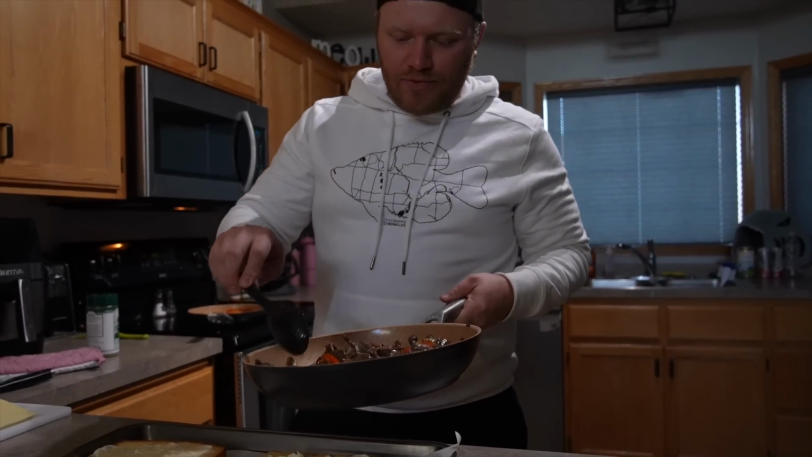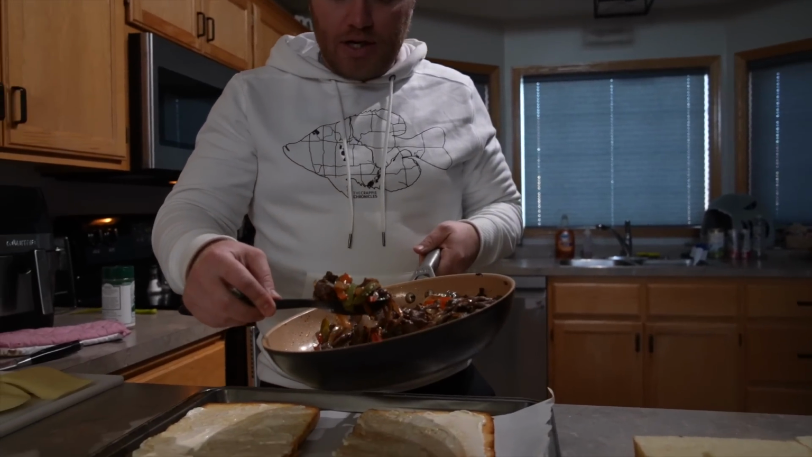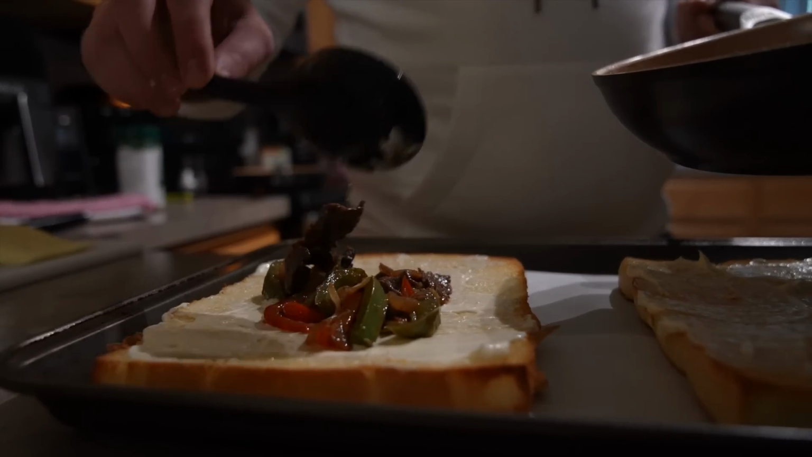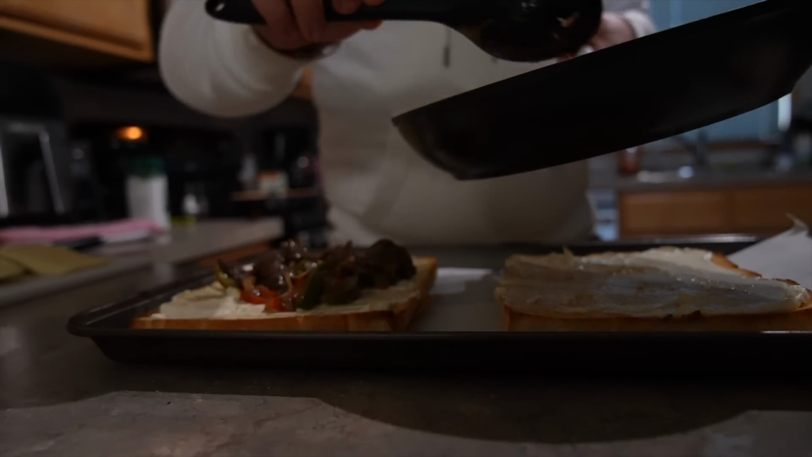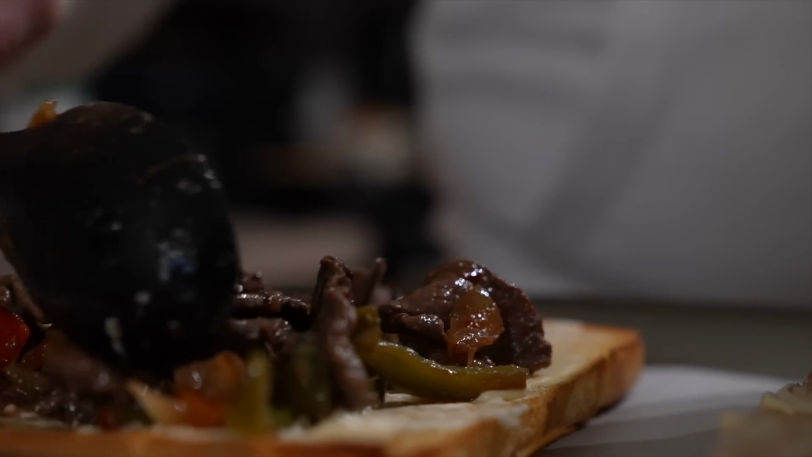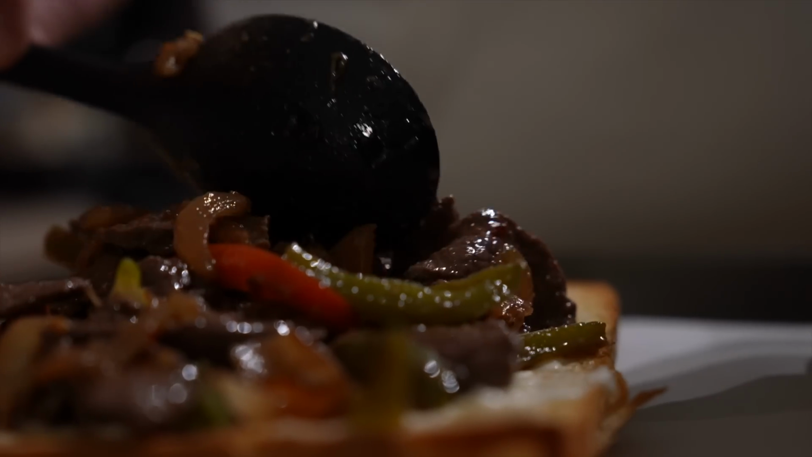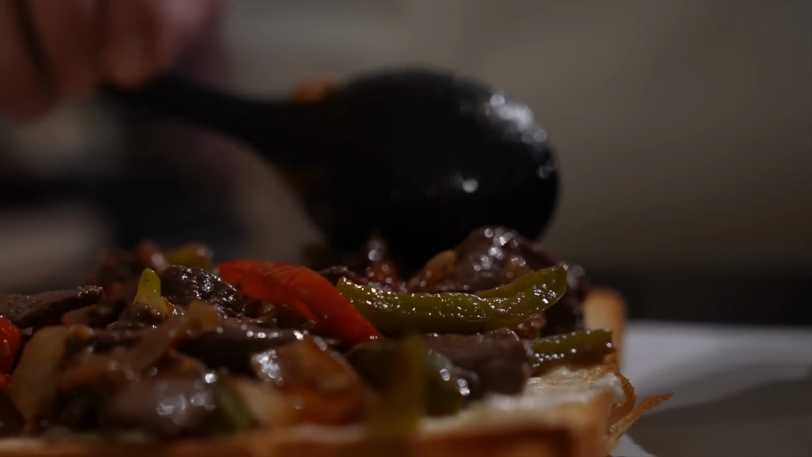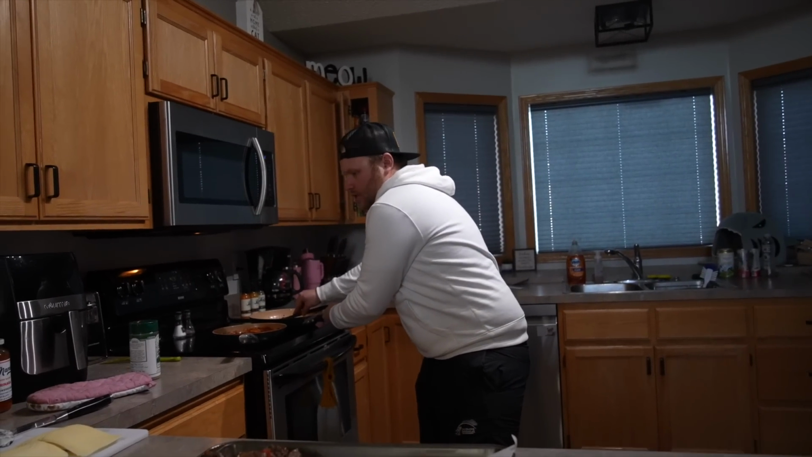All right, so I got the Philly cheesesteak filling here. So we got the meat, the peppers, the onions in here, a bunch of nice seasoning. I'm gonna layer this down fairly thick. You can be tempted to like put all of this in there. You probably have some extra, so just crush that with something else. If you go too nuts with it, it's gonna be really, really hard to like actually eat these. Just trying to keep everything even.